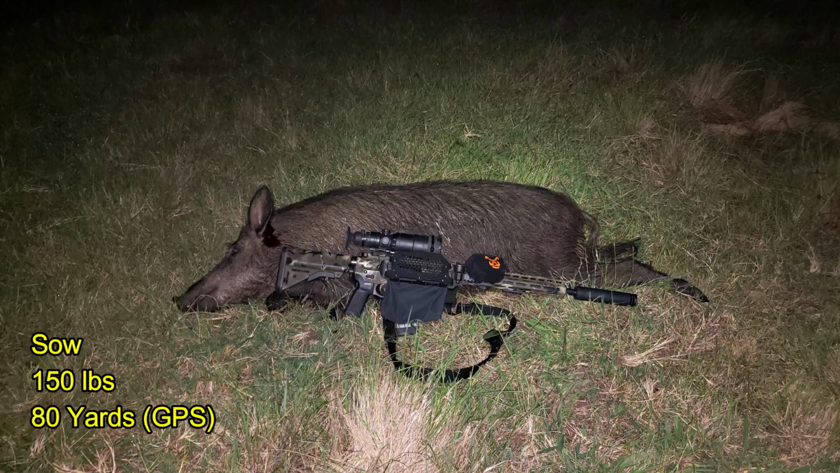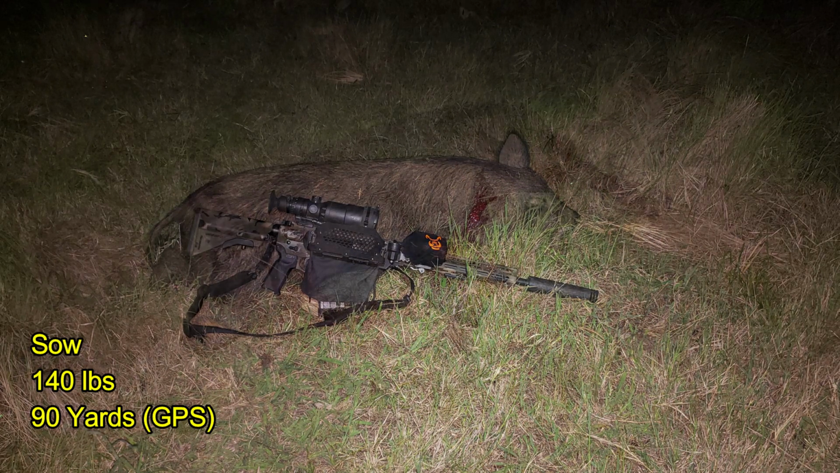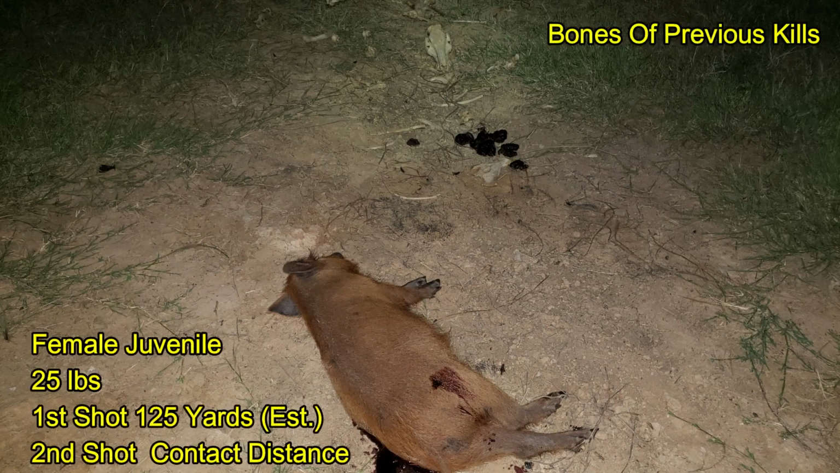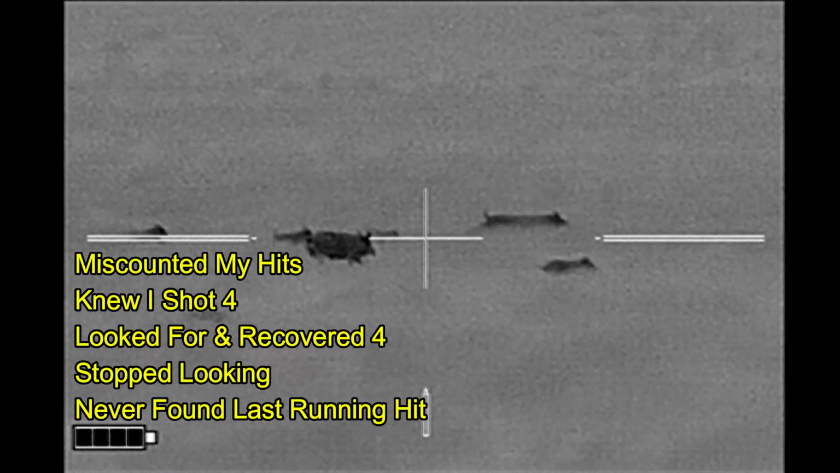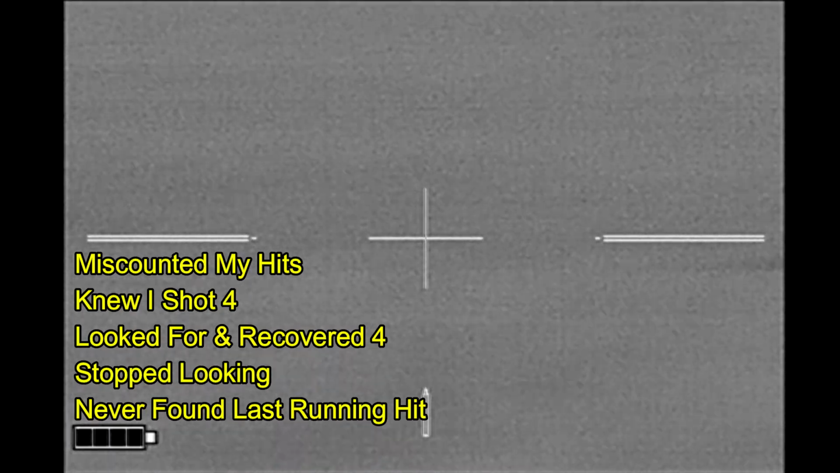So I find this big sow, 150 pounds, at 80 yards. Then the second hog, a 140-pound sow at 90 yards. And here's the big 145-pound sow from Group 2 at 130 yards. The piglet that I shot came in at about 25 pounds. And I had no recollection of this shot until I reviewed the video. I never looked for this hog, and so I never found it.